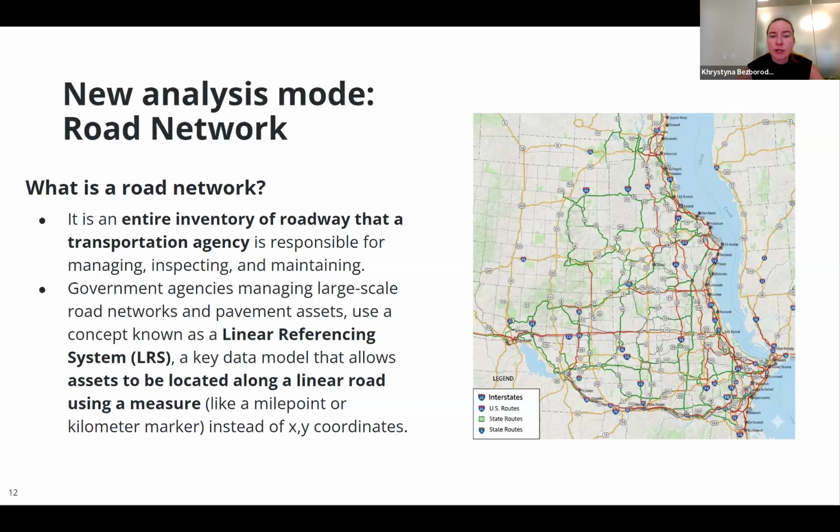For those who are new to this topic, what is a road network anyways? Road network is an entire inventory of roadway that a transportation agency is responsible for. They manage this road network, they inspect it, they maintain it, and the government agencies manage large-scale road networks and pavement assets. They use a concept, linear referencing system, LRS. This is a data model that allows assets to be located along a linear road using a measure. So you don't use the XY coordinates, you use mile point or kilometer marker.